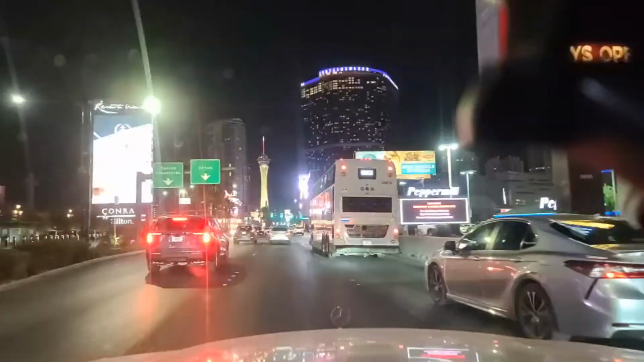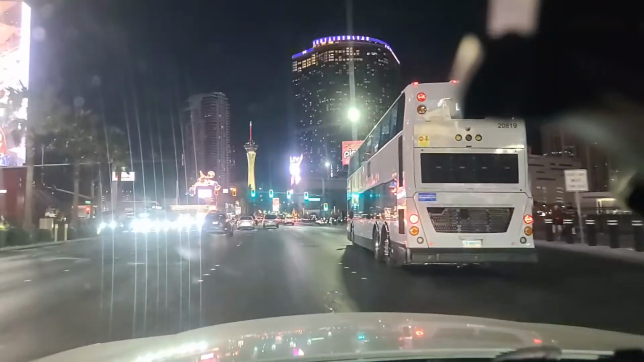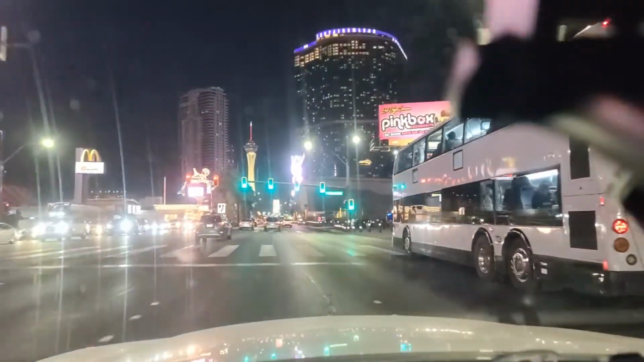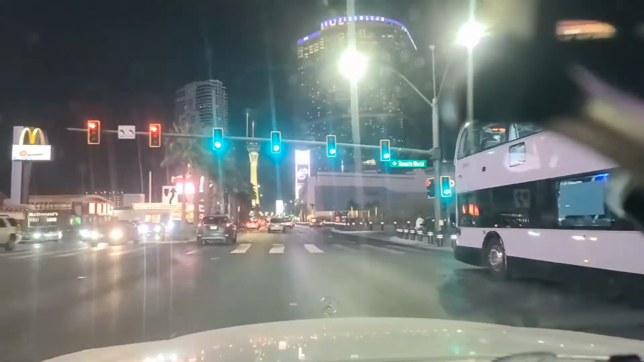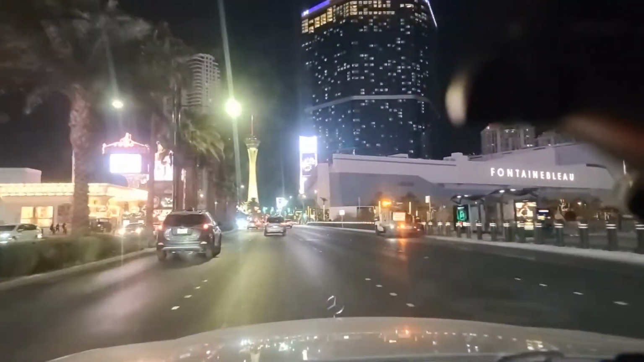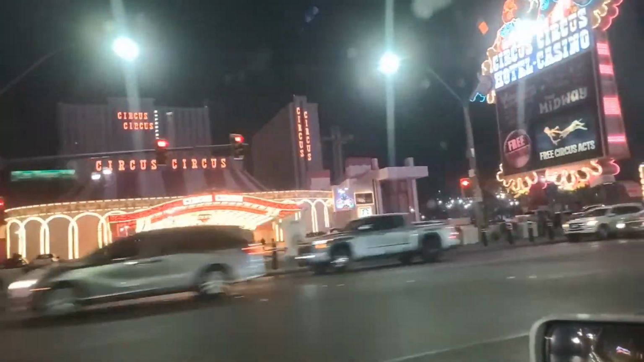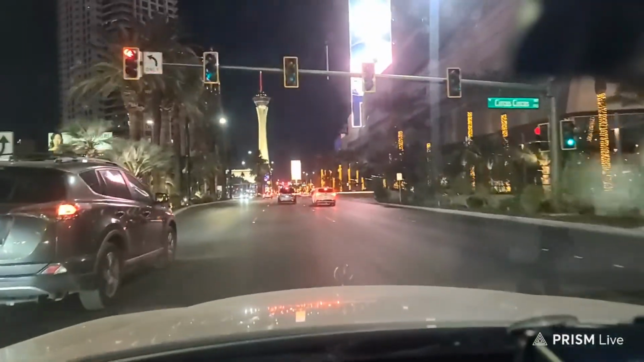Peppermill over here on the right, they've been here a long time. It's a fraction of the size of the one in Reno. If you've been to the one in Reno, it's a huge hotel resort south of downtown. Zouk, is it Zouk? Yes, I think it is Zouk. You might be right. Fontainebleau over here on the right, and then you have the huge Las Vegas Convention Center back there. Circus over here, lots of fun. They've had all sorts of rumors floating around about its demise, but I doubt that's going to happen. It's one of the few places that's actually kind of family friendly. They have that Thunderdome going.